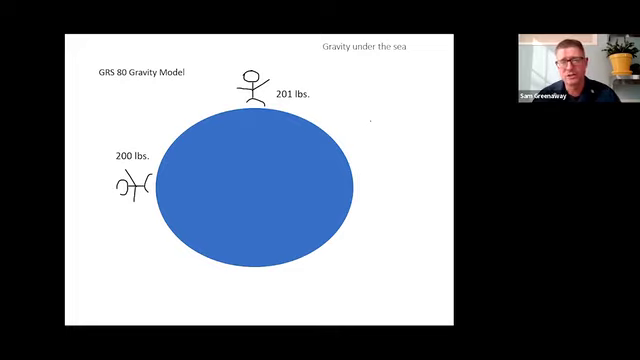Somewhat surprisingly, gravity changes quite a bit. The big one is a factor of latitude. If you want to lose weight, go to the equator. If you weigh 201 pounds at the North Pole, you'd weigh 200 pounds at the equator, just because you're a little closer to the center of the Earth at the North Pole, and because of the rotation of the Earth.